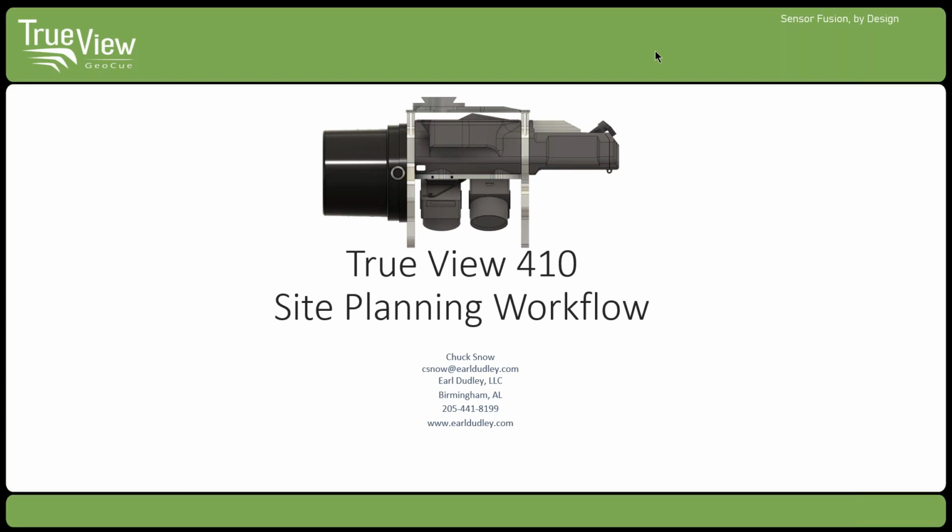Was it doable? Was it too complicated? If you've looked at this technology, you know that LIDAR software is kind of difficult. The reason we went with this TrueView system from GeoQ is because the data was really good out of it, and the software worked really, really well and was pretty simple to work with.